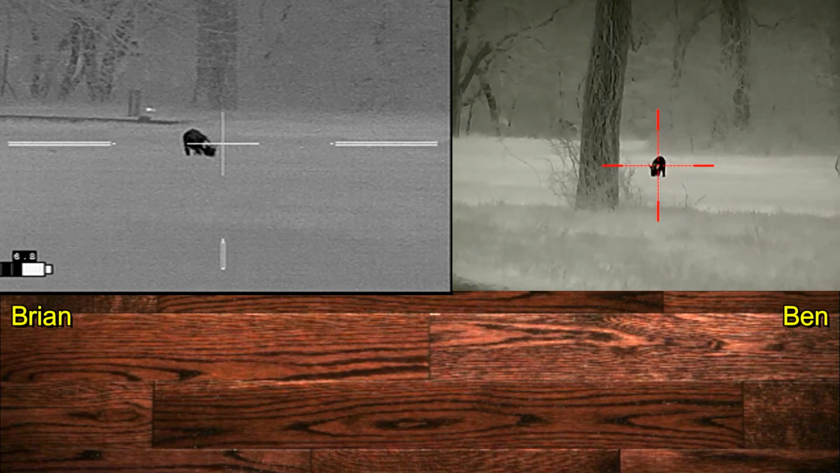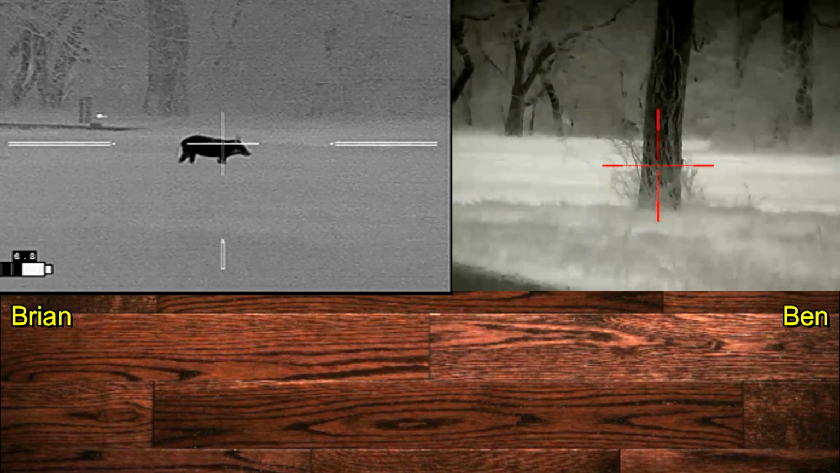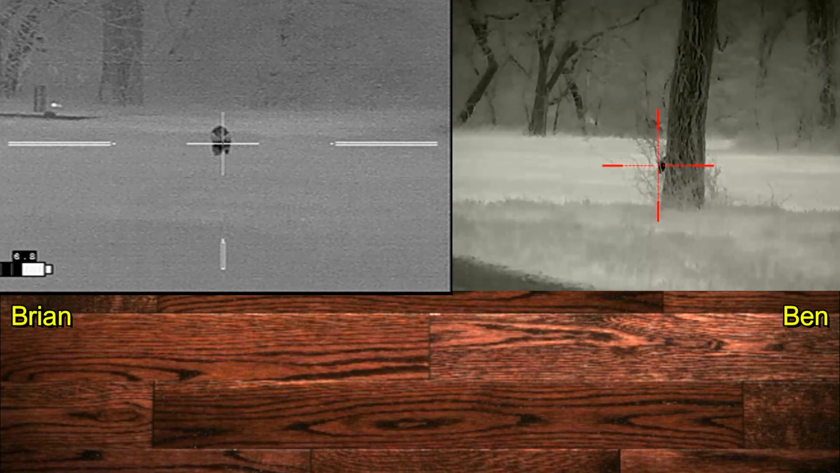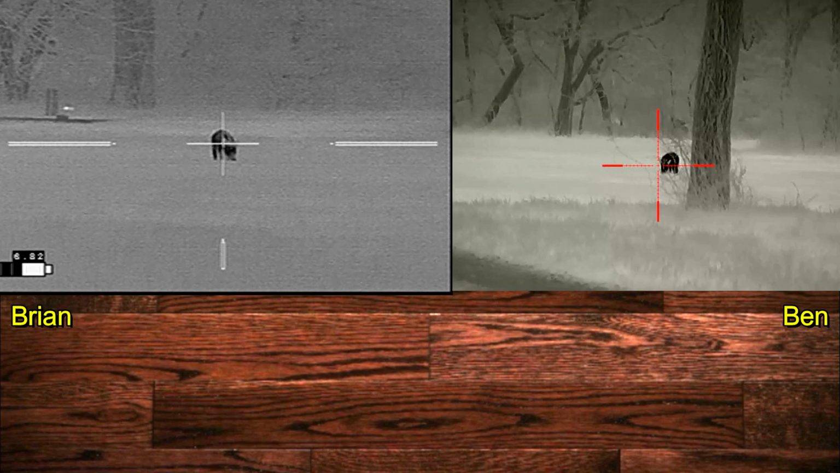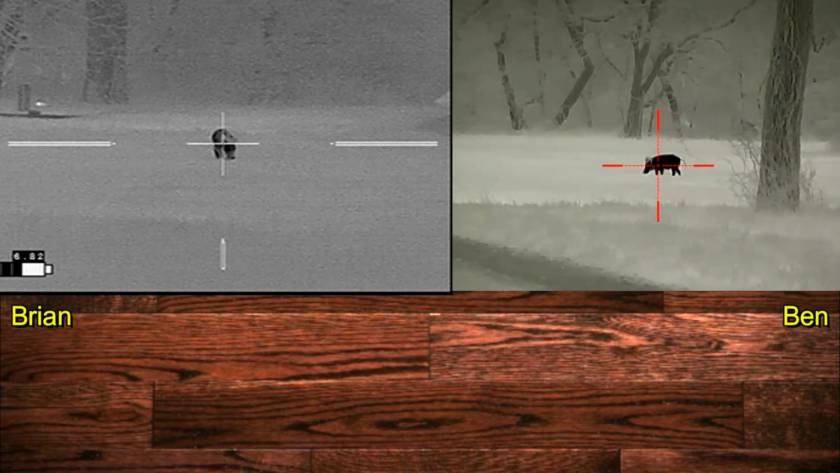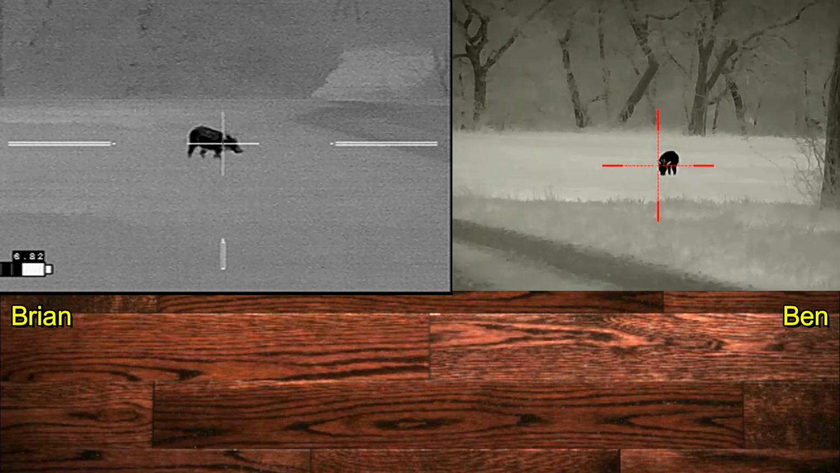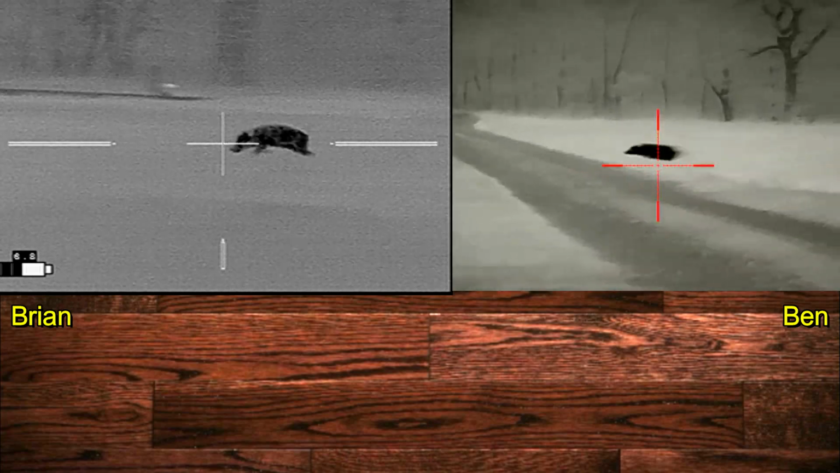Ben's got one way off to the right. I've got a second one on the left that's cleared the barn as well. And now we both need to have a view at the same time. Hold on. He's walking right towards us. Okay, anytime. 3, 2, 1. We both shoot and both of our hogs run.